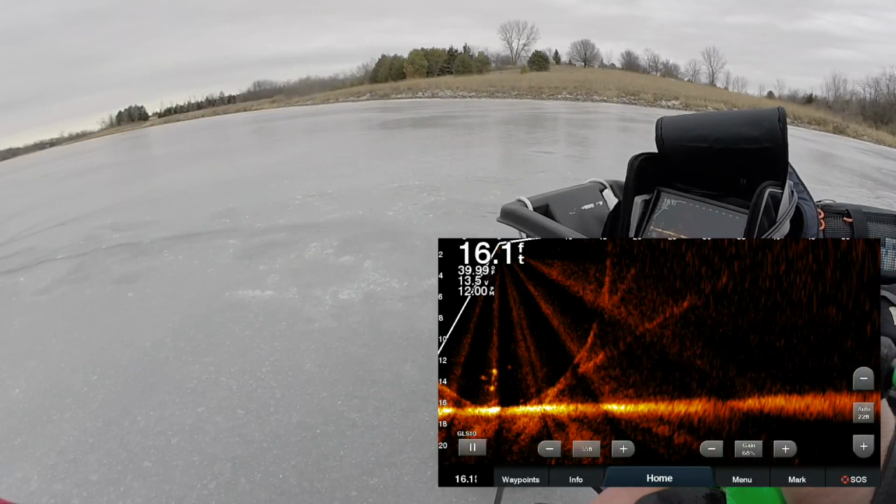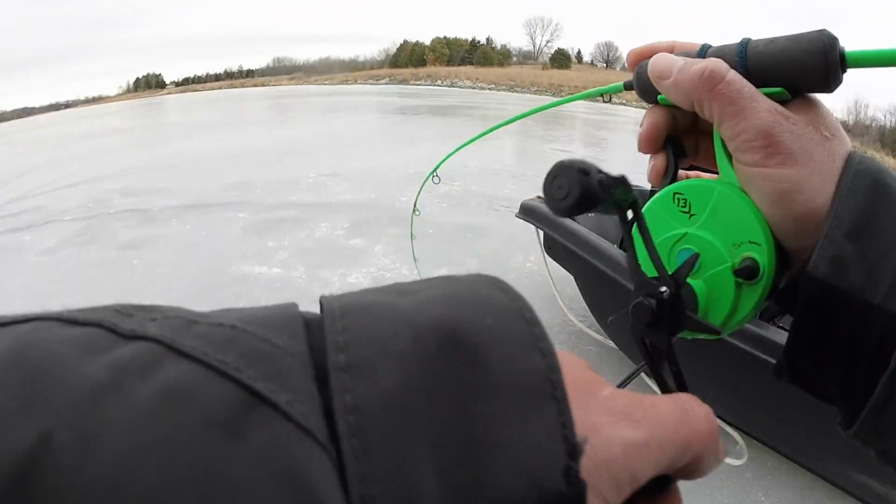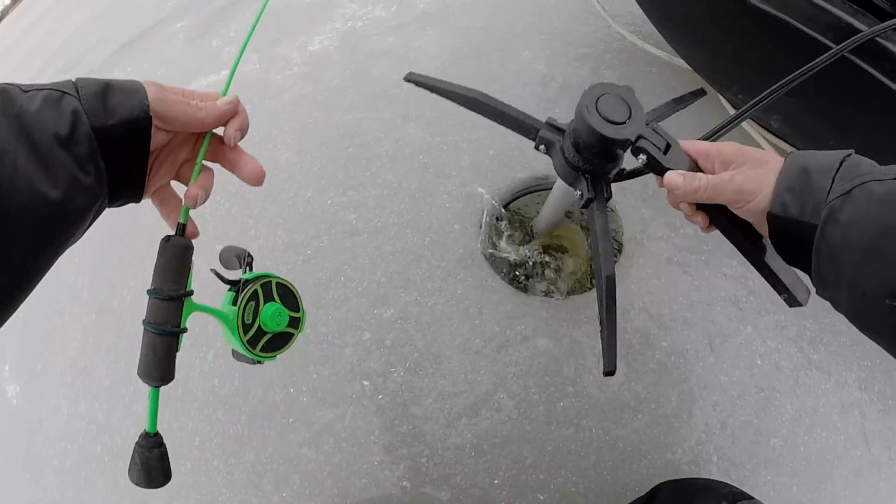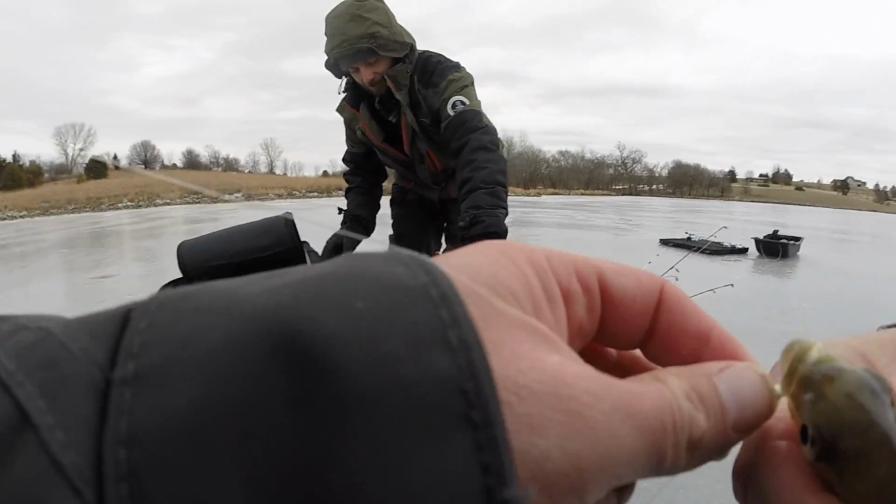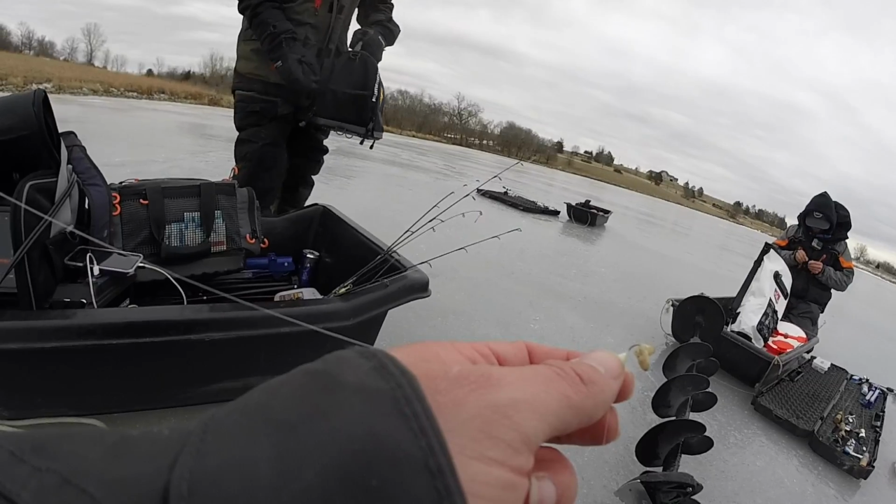Those aren't bad marks. Still a little bit far away, but should be able to get their attention. Eat it. Got him. Not big. Is something though. Little bluegill. Bait. What are you looking for? You got a fish? Murray caught his first fish and it's a bluegill.